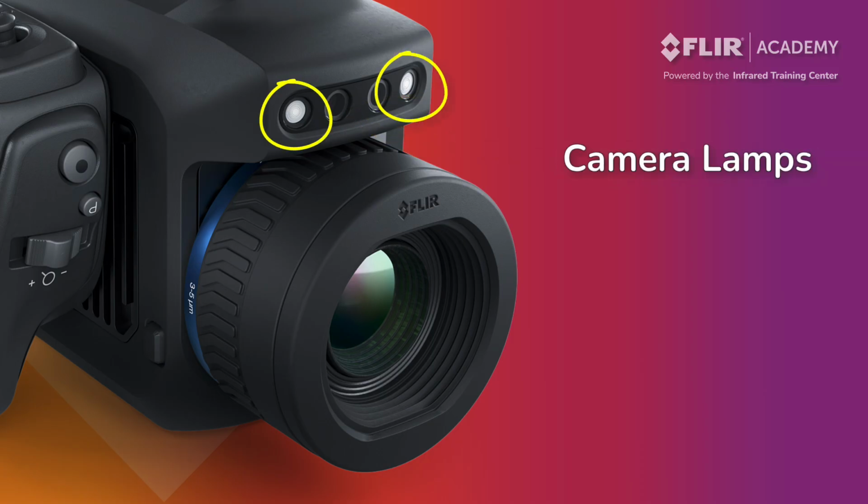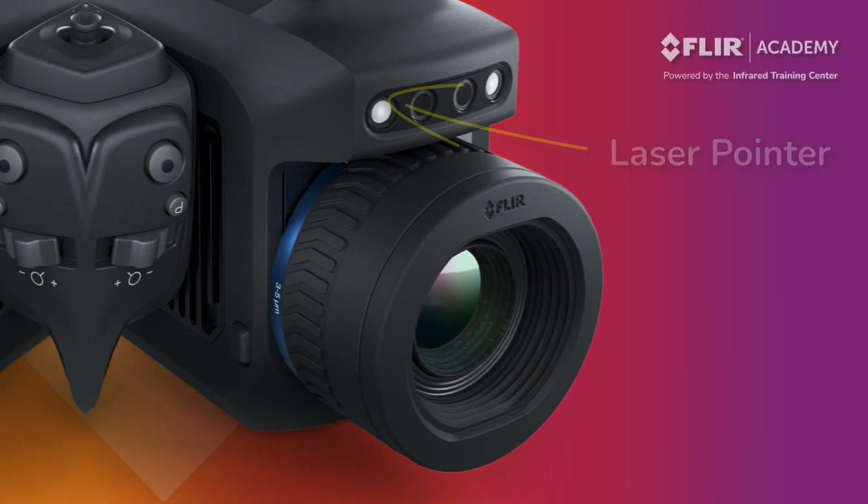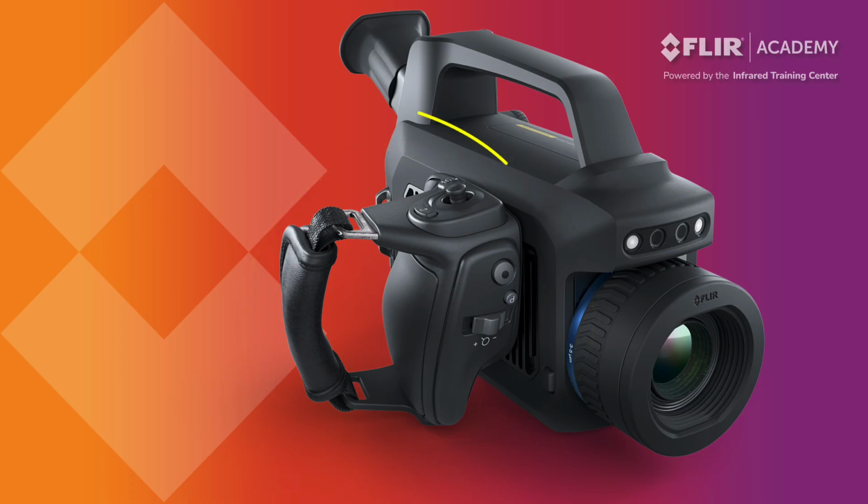Two LED lights found here help illuminate the scene and allow operators to capture better visible light photos and videos in low light conditions. Finally, a laser pointer is available to help guide the operator and indicate where the thermal imager is pointing. The right side of the camera features an articulating handle that rotates for better camera positioning. It also contains several important buttons and controls.